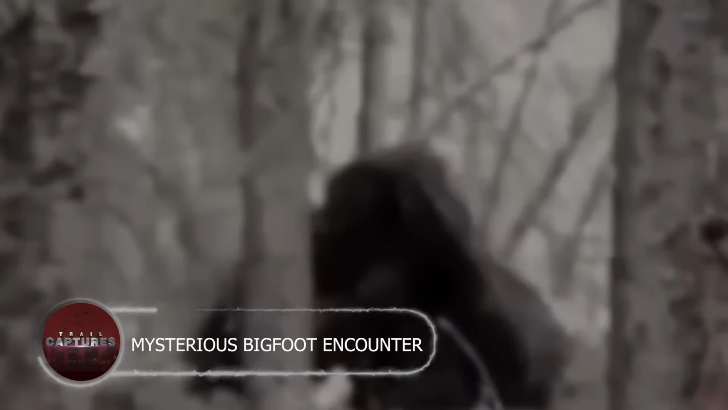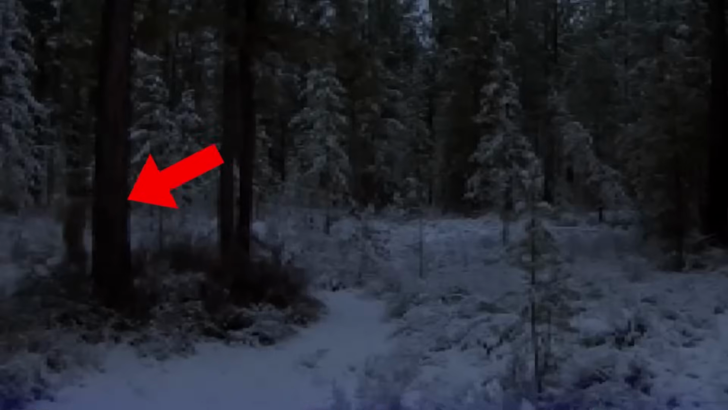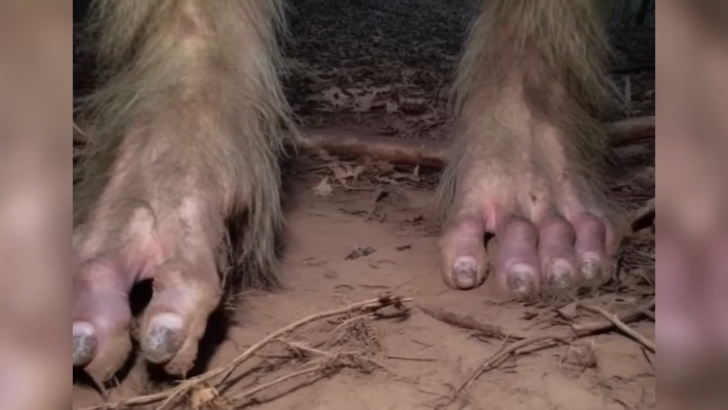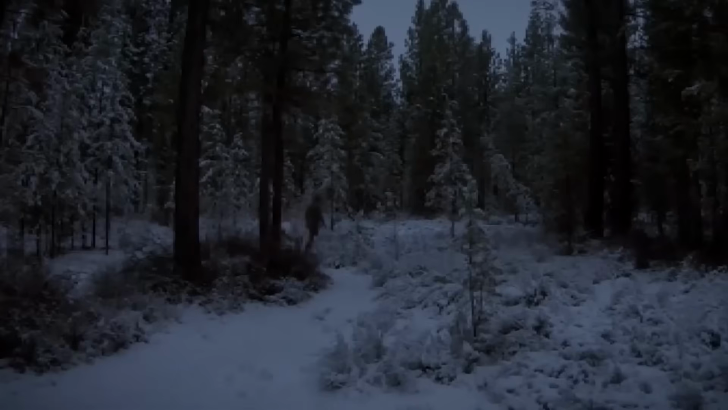Mysterious Bigfoot Encounter. You've probably heard tales of Bigfoot, the legendary ape-like creature rumored to roam North America's forests. Since the 19th century, people have shared countless stories and sightings, though concrete evidence remains elusive. However, one trail cam might have finally captured the elusive beast, as the camera recorded a serene, snowy scene.